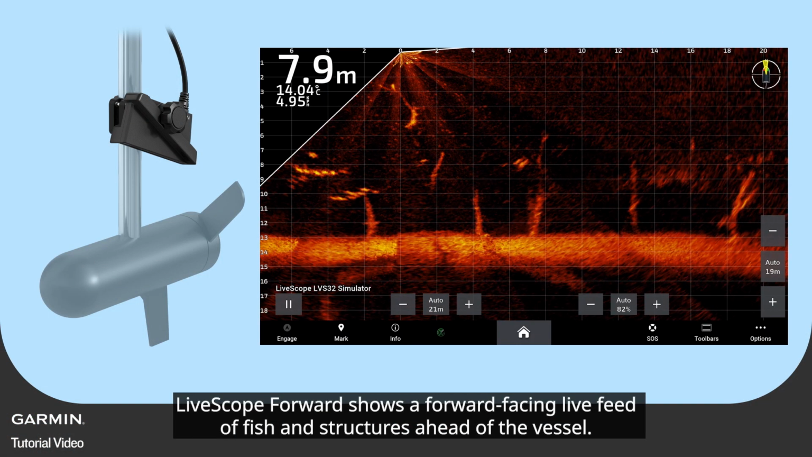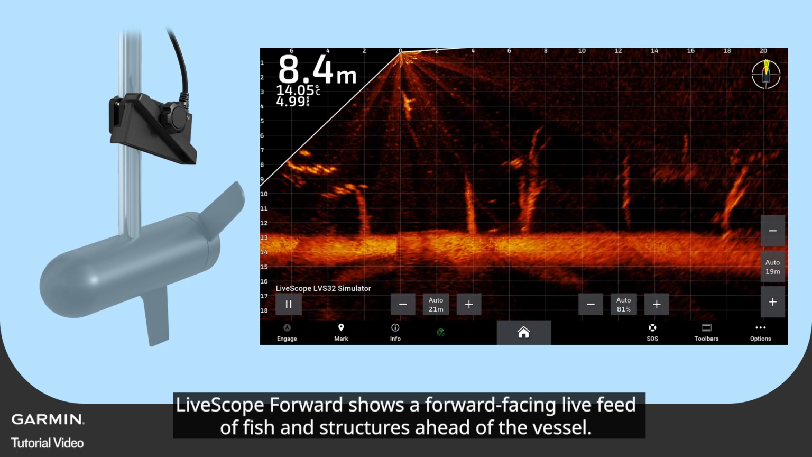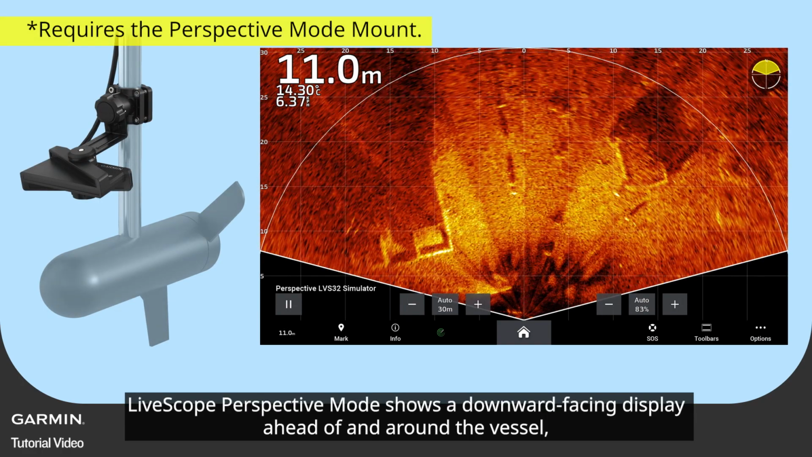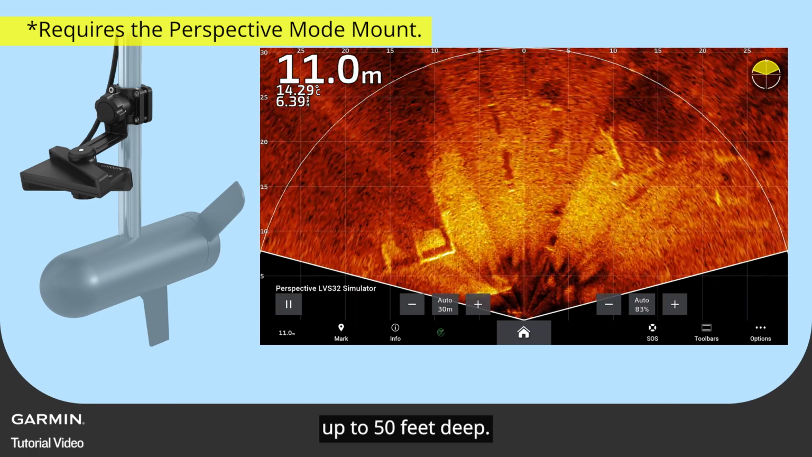LiveScope Forward shows a forward-facing live feed of fish and structures ahead of the vessel. LiveScope Down shows a live feed of what is below the vessel. LiveScope Perspective Mode shows a downward-facing display ahead of and around the vessel, up to 50 feet deep.